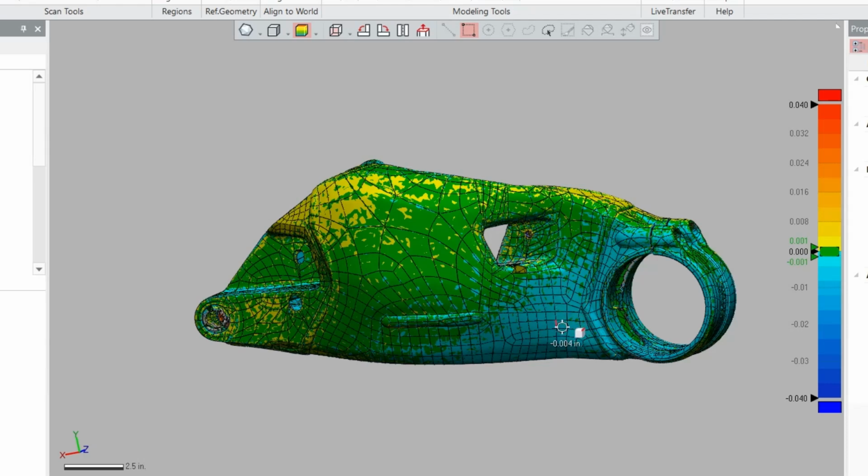So anything that is blue is saying it is smaller than the actual part, but the parts are original scan, so that means that our new scan is actually larger than the original part or larger than the original scan. So we can hold our cursor wherever we want. We'll hold it on a green area and it'll say 0.001 inch.